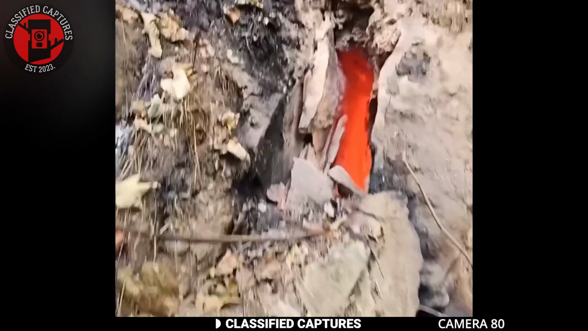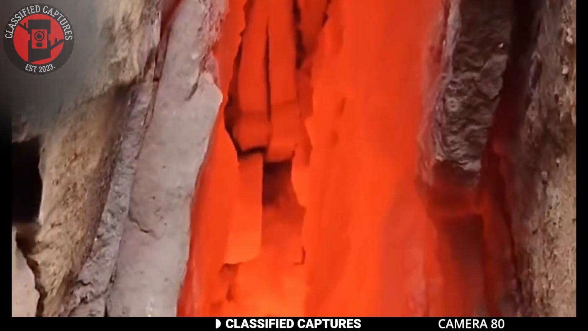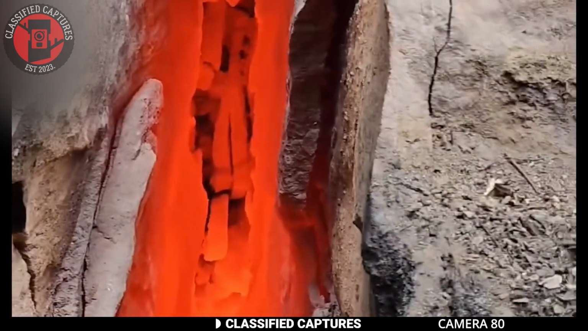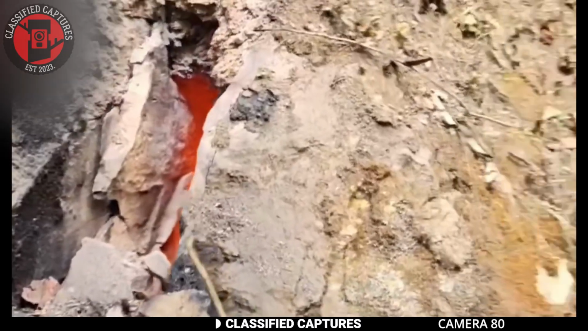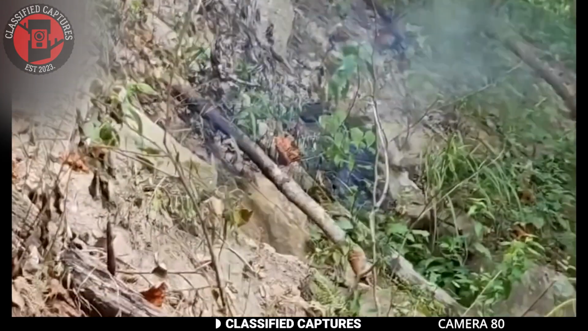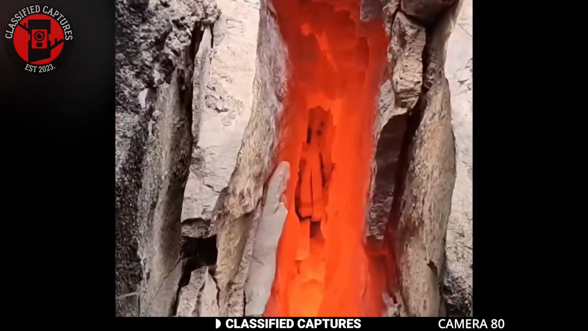In areas with volcanic or geothermal activity, heat from beneath the Earth's crust can cause rocks to become incredibly hot. In some cases, the heat can be so intense that it causes the rocks to glow and produce smoke. But in a more fantastical explanation, perhaps this could be the gateway to hell. Who knows?